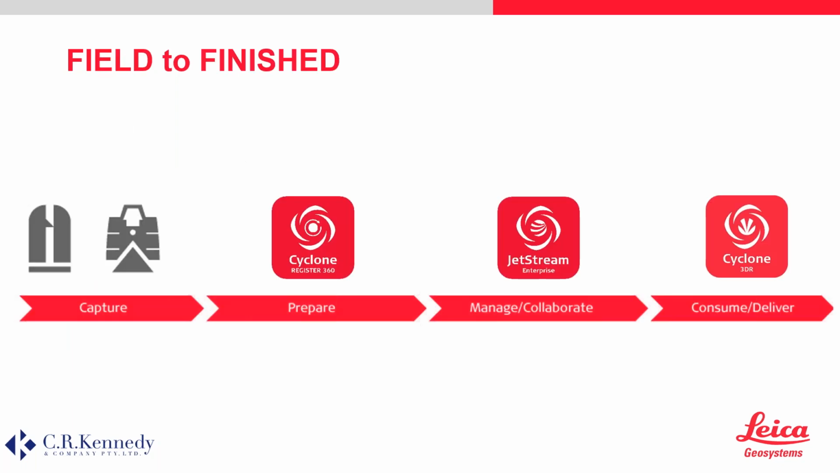So Leica Systems can take you from the field to a deliverable using a number of workflows. In the field, you could be using our reality capture devices, such as the BLK360 or RTC360, and both can be used with Field 360. It's been great to see on all the socials the number of people that have been using Field 360 on a phone. You could also be using a P-series scanner. All your scans from multiple devices can then be brought together using either Register or Register 360. And this can then be shared using our Jetstream technology, which could then be consumed in a number of ways, such as Cyclone 3DR, which is what we're showing you today.